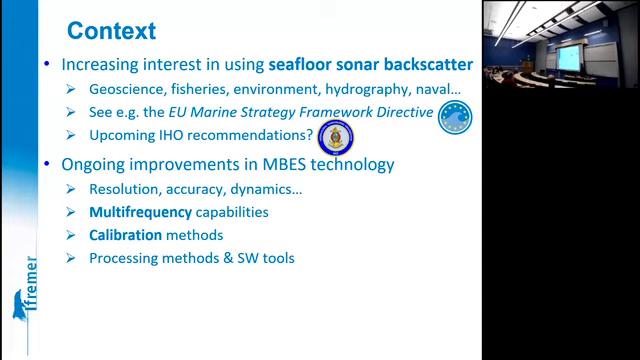This corresponds to ongoing fast improvements in the technology of multibeam systems. These sensors are gaining in resolution, in accuracy, in dynamics of the signals. Now they are reaching multi-frequency capabilities, which open new fields.